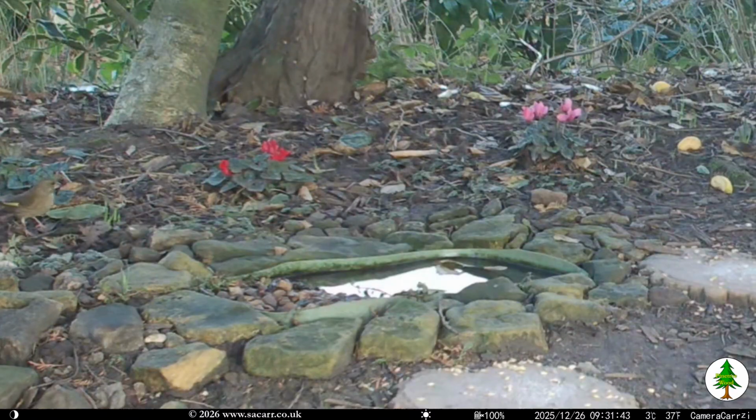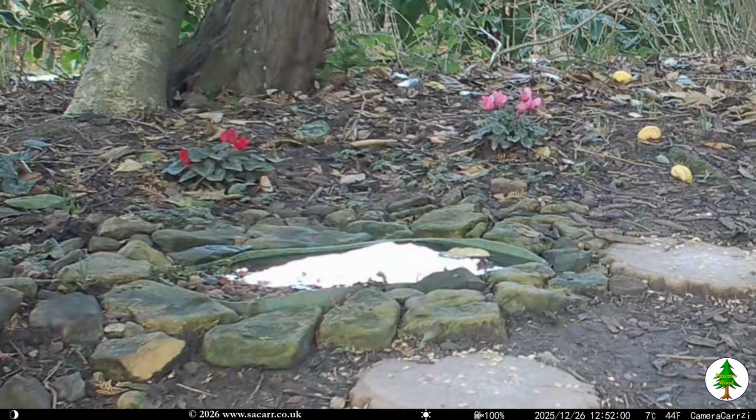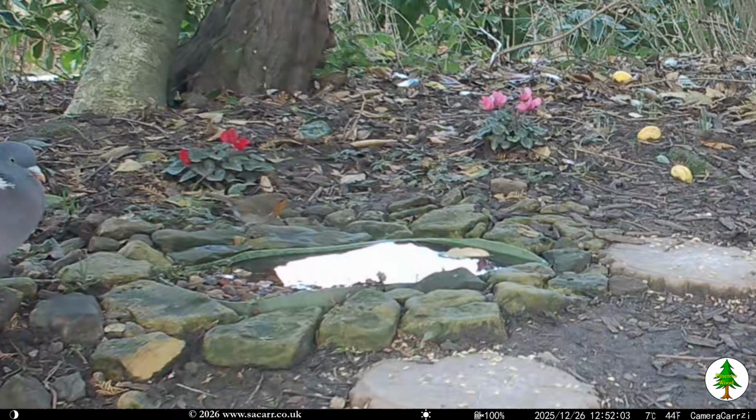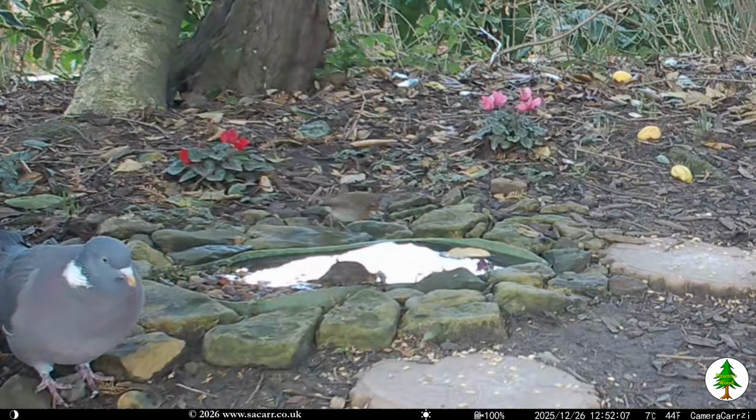A minute later, a bird arrived at the pond, which I think is a female greenfinch. It was chased away by the female blackbird. She really does have an attitude problem. Everything was quiet again until just before 1 p.m., when the robin turned up at the pond. The pigeon wasn't far away.